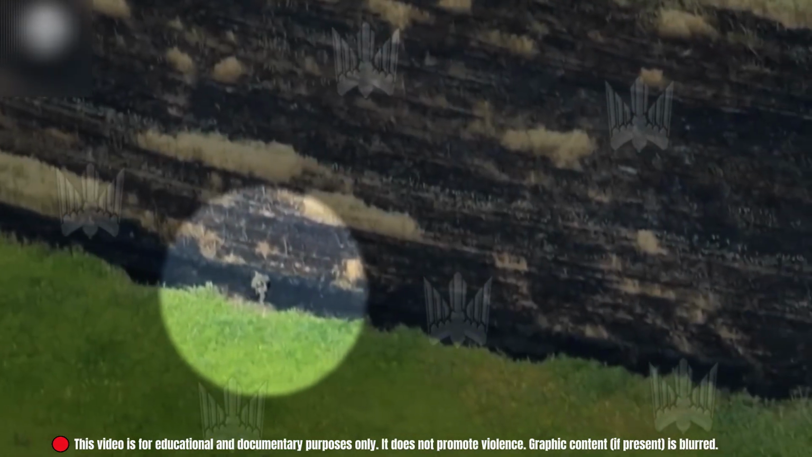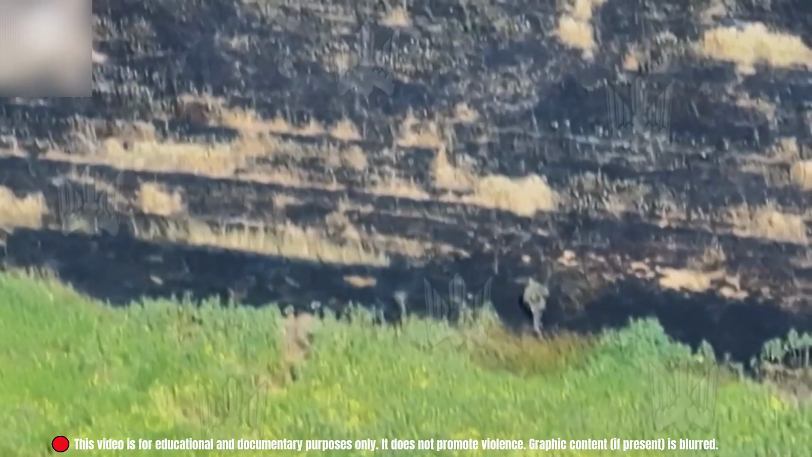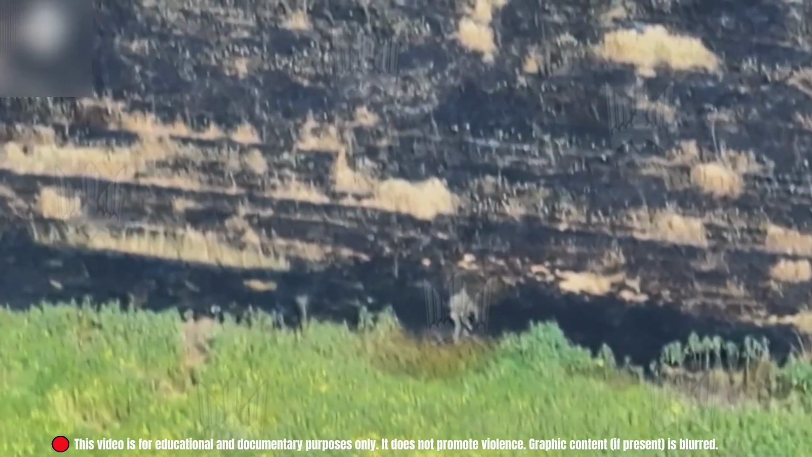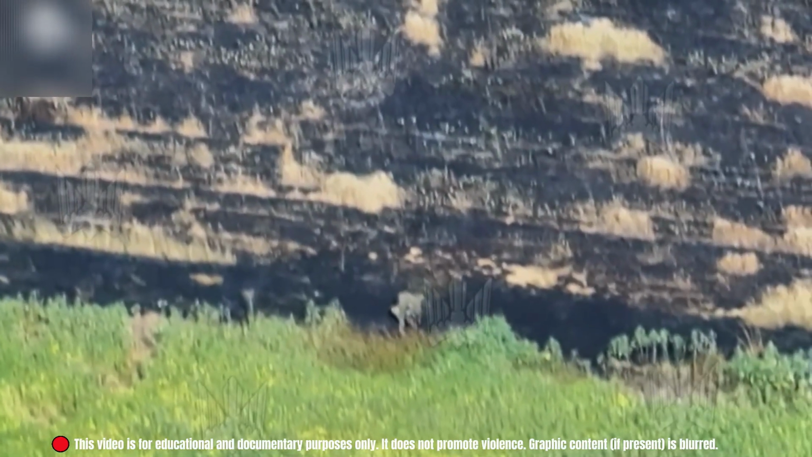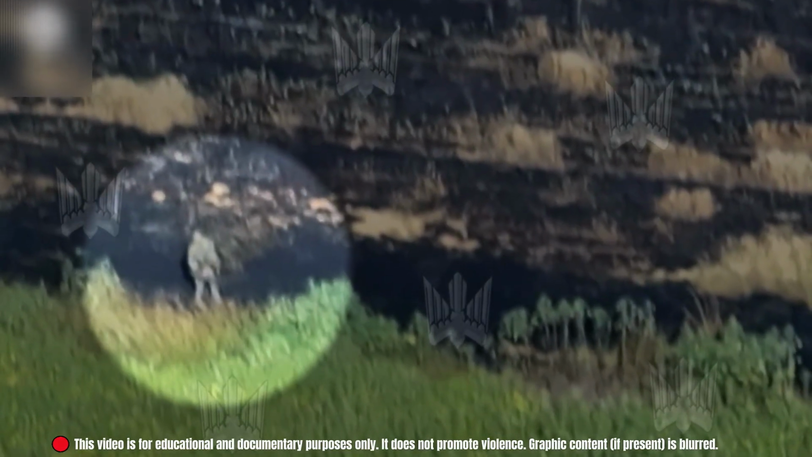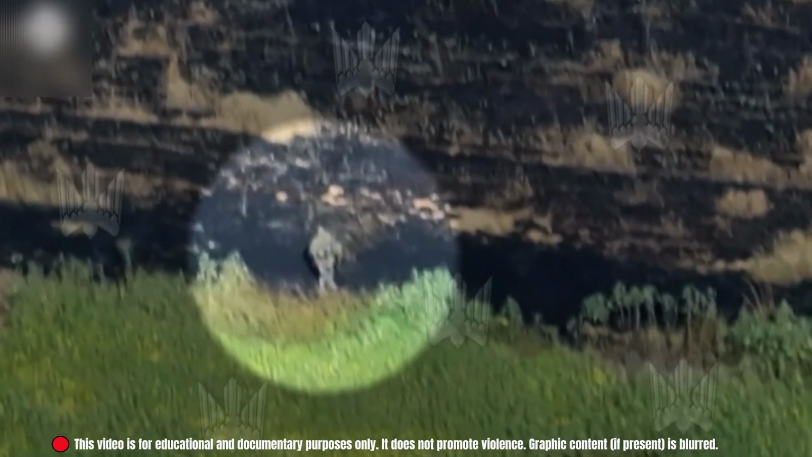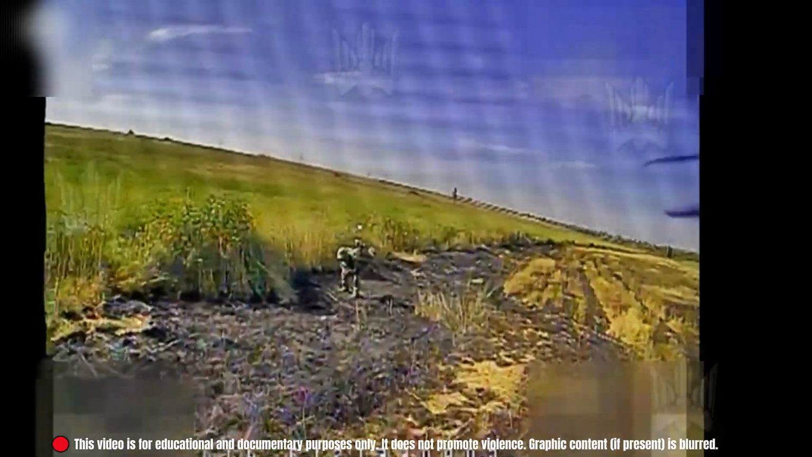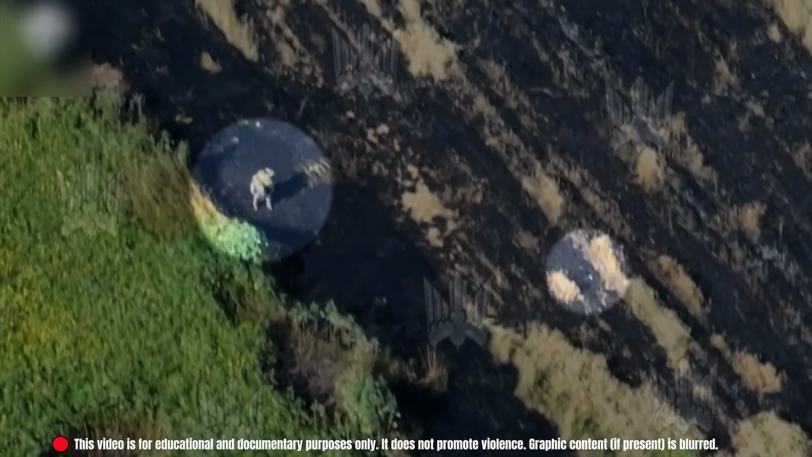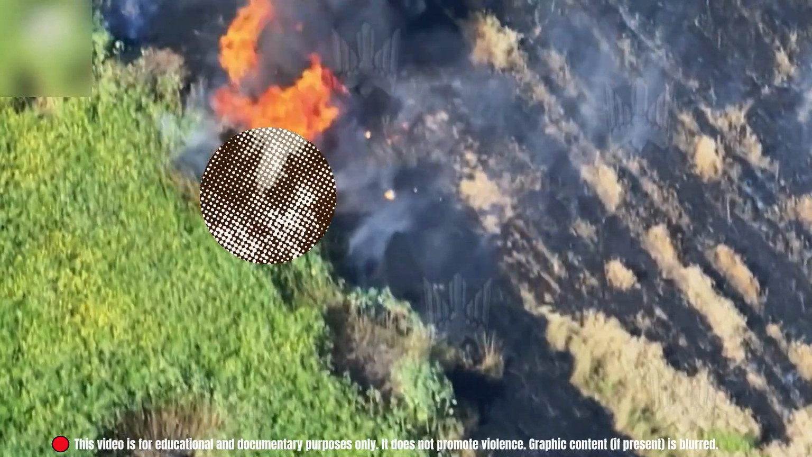Near the Zaporizhzhia line, surveillance drones detected a lone Russian soldier moving between burned grass and green vegetation. One soldier stopped, caked with mud. He kicked the ground repeatedly, trying to loosen his boot. Bent forward, unaware, he never looked up. The drone hovered quietly, then descended. He remained focused on the dirt, and then came the strike. Still hunched, still unaware. He was neutralized in place. Even the most mundane movement is visible from above, especially when done in the open.